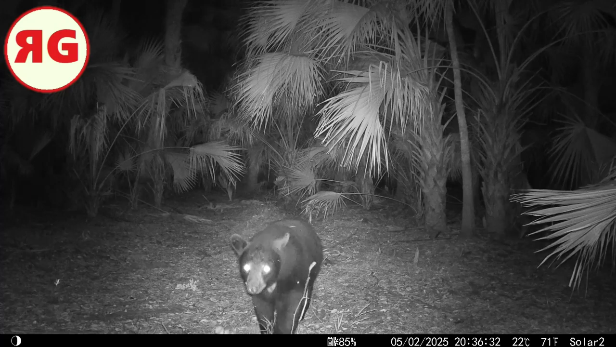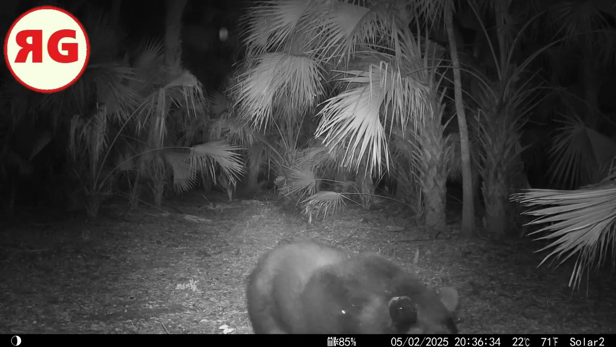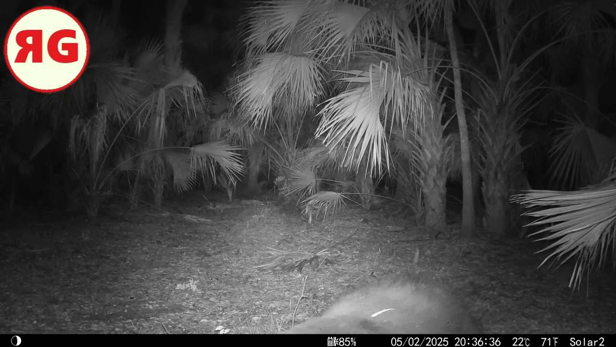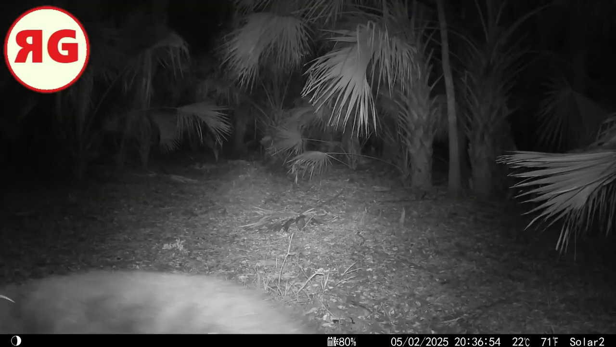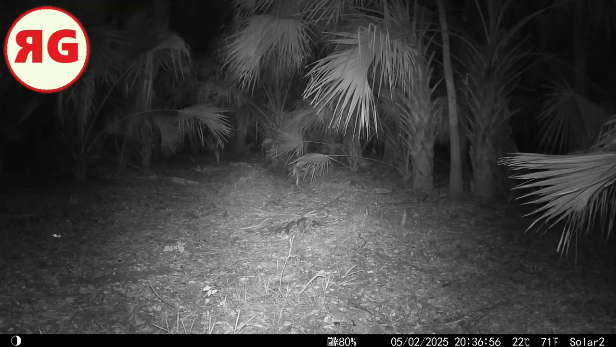This must be a new bear, because I don't recognize the markings on the chest. Hello, Mr. Bear. Or Ms. Bear, as the case may be. This bear has obviously never seen a trail camera before. And, yeah, that was that.